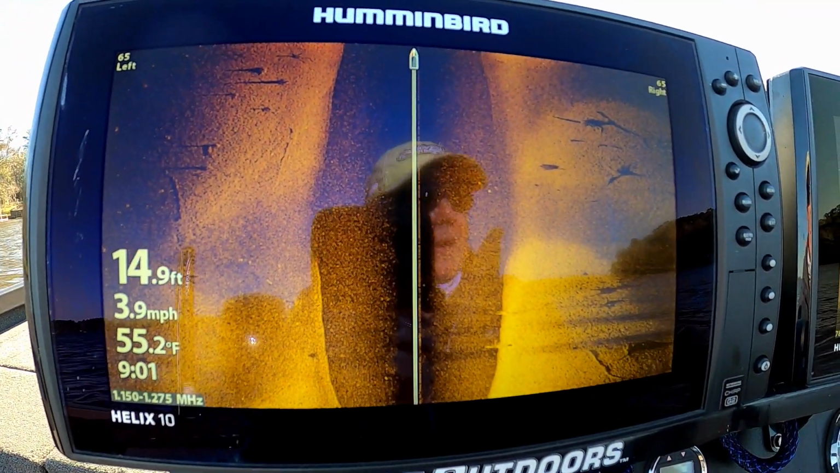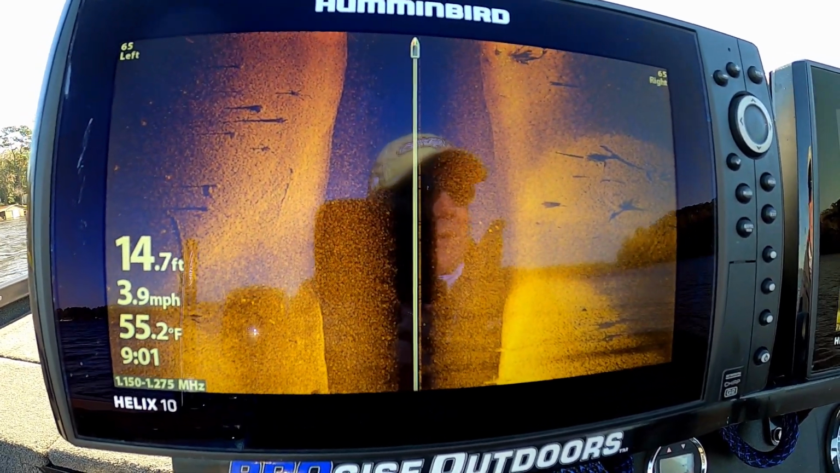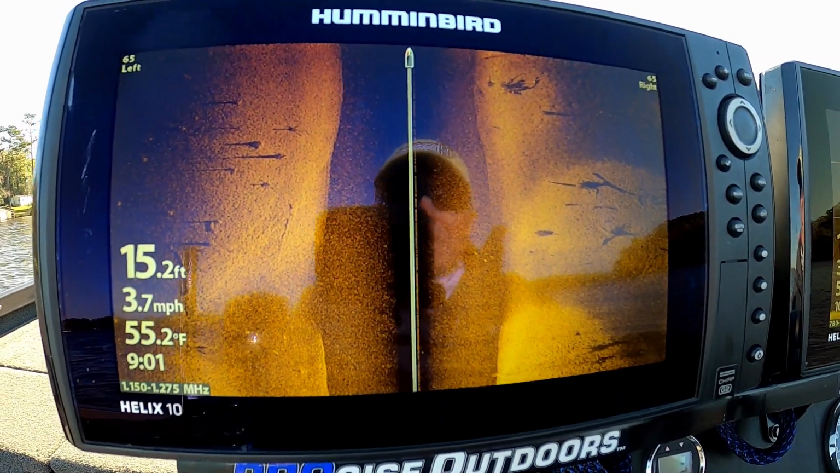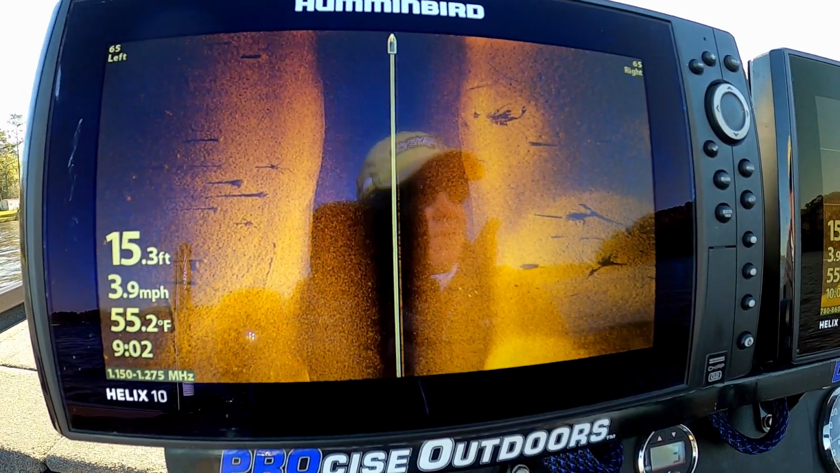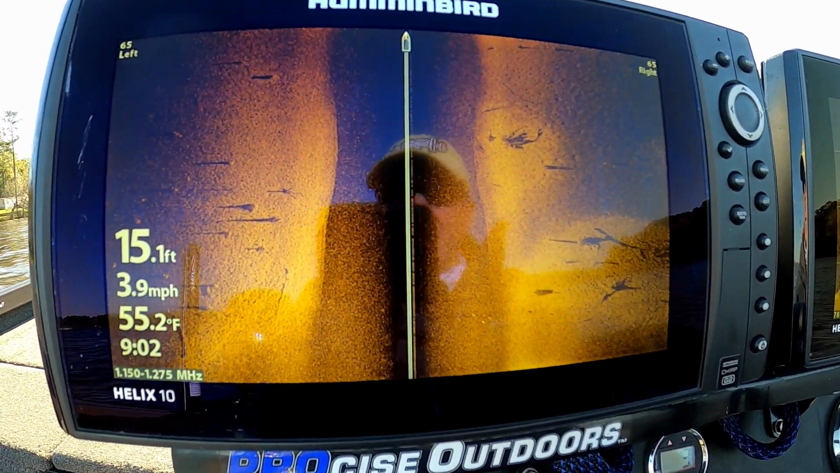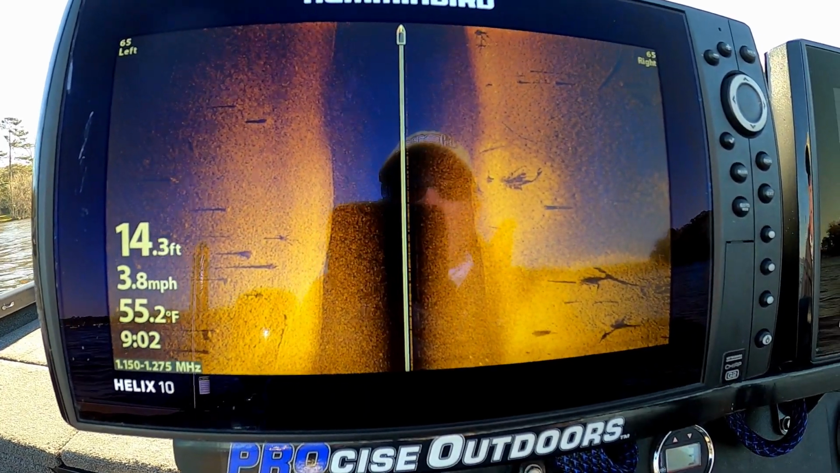So we're going to make our way right down through the back, through this cove towards the back. We're going to see what we can locate. I may have to adjust my fish finders a little bit. There's a lot of debris in the water. I may have to turn the sensitivity down. We're going to see what we can see as we ease back here and get out of this wind.